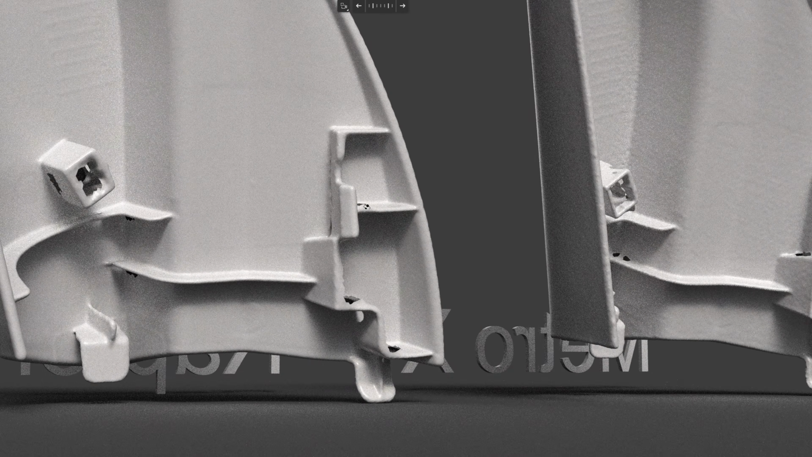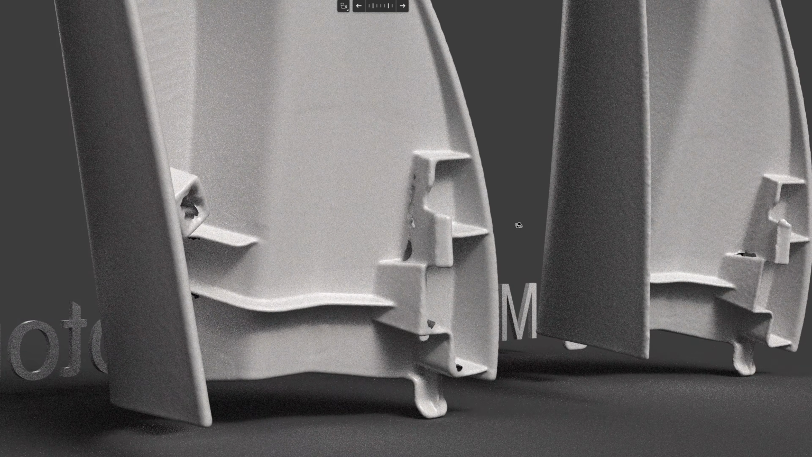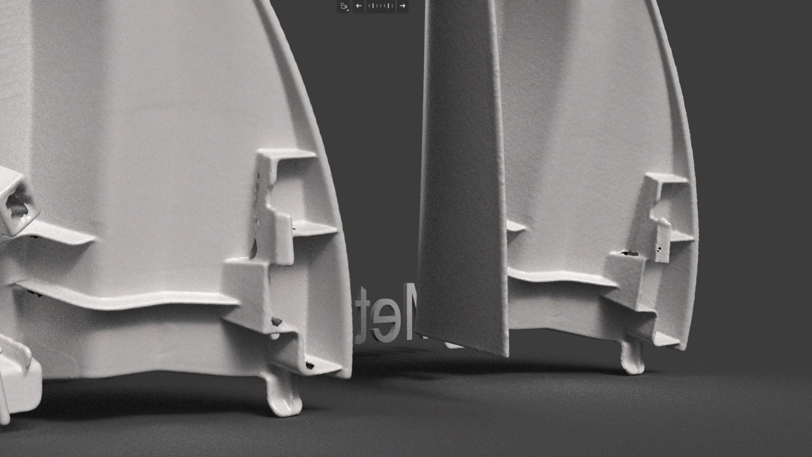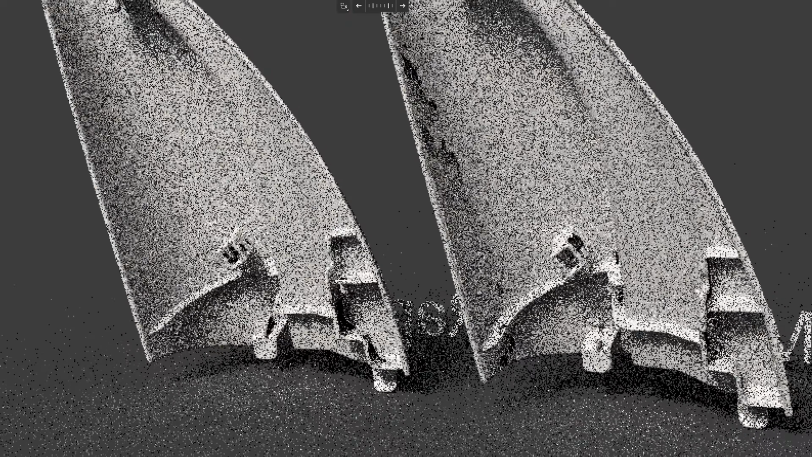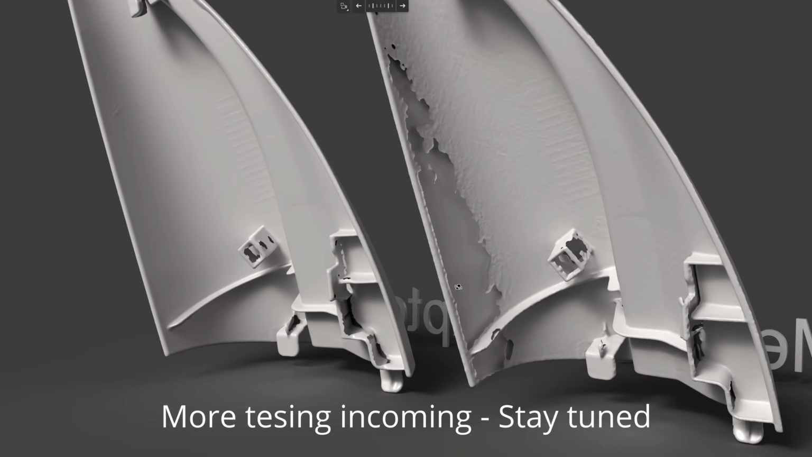The clip from the Raptor Pro is quite complete and smooth, and the one from the Metro X is kind of mushy, so it's going to be a bit more difficult. And the bottom clips here are cleaner with the Raptor, and have some noise with the Metro X. And this is the part where the Metro X cannot scan some part of the sidewall.